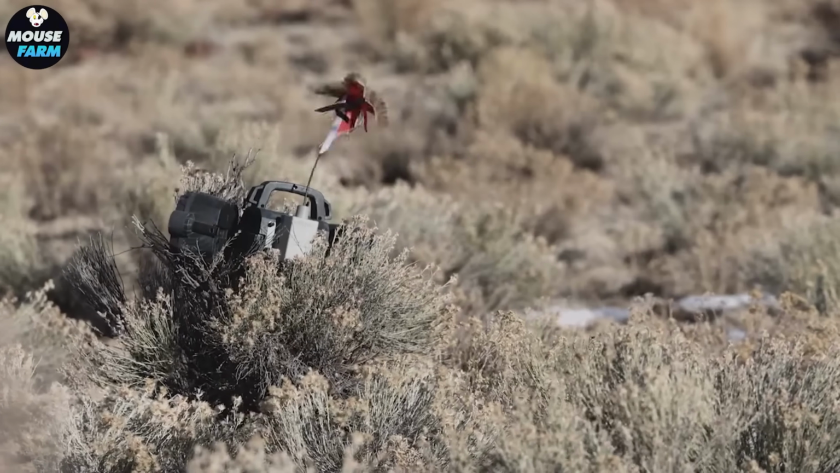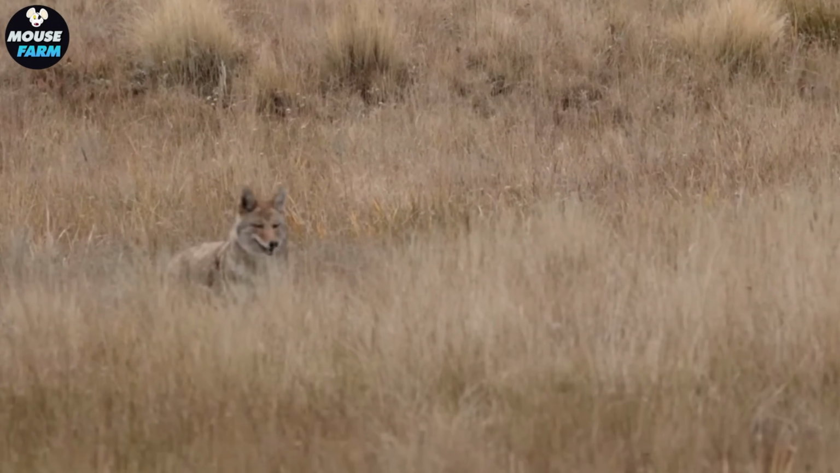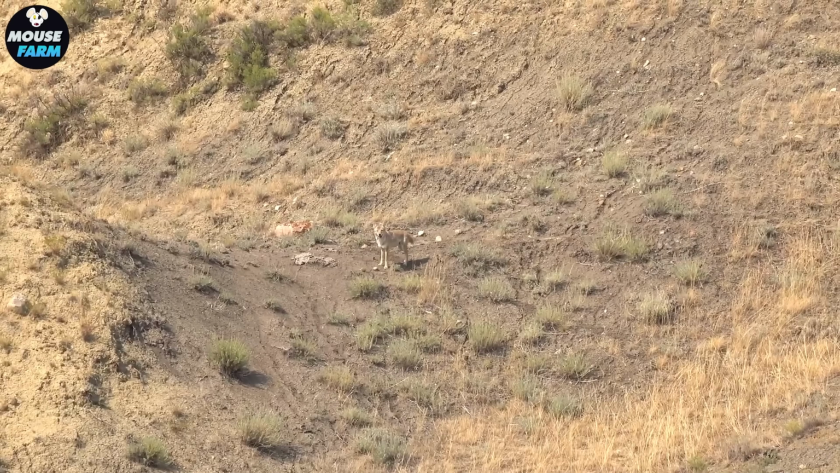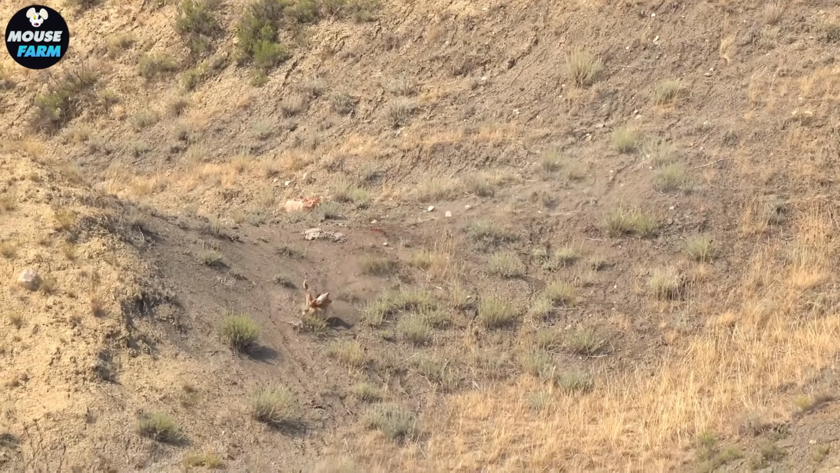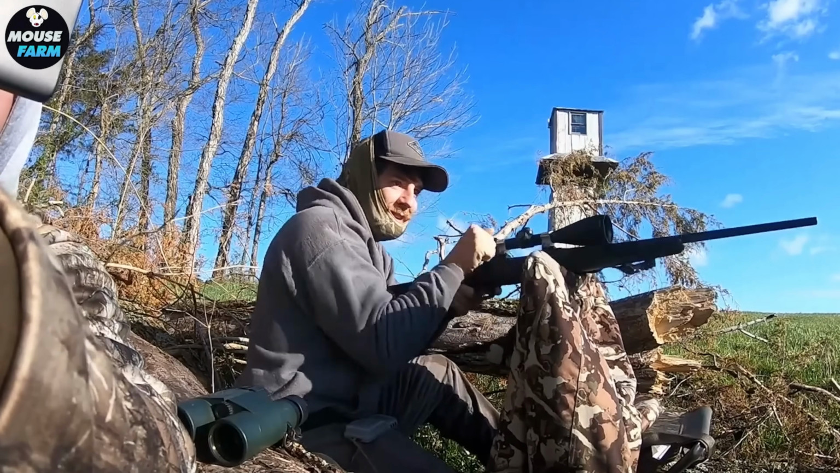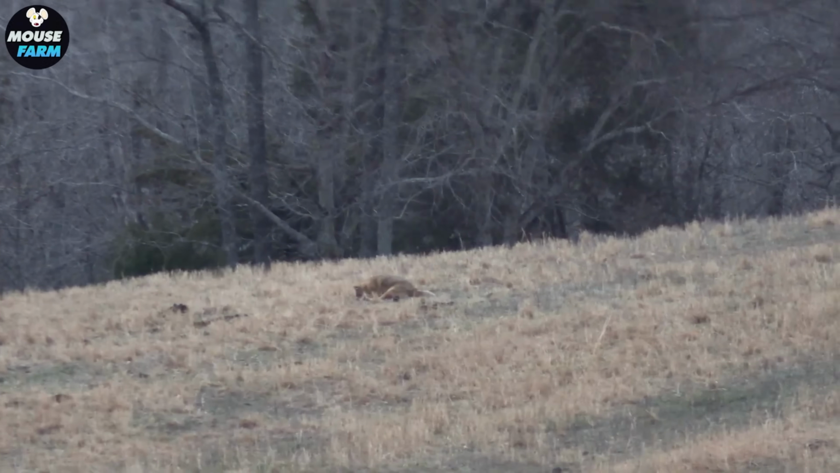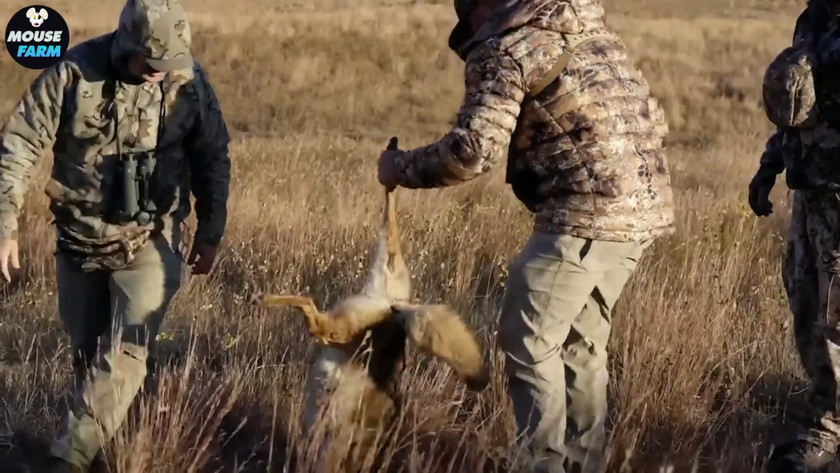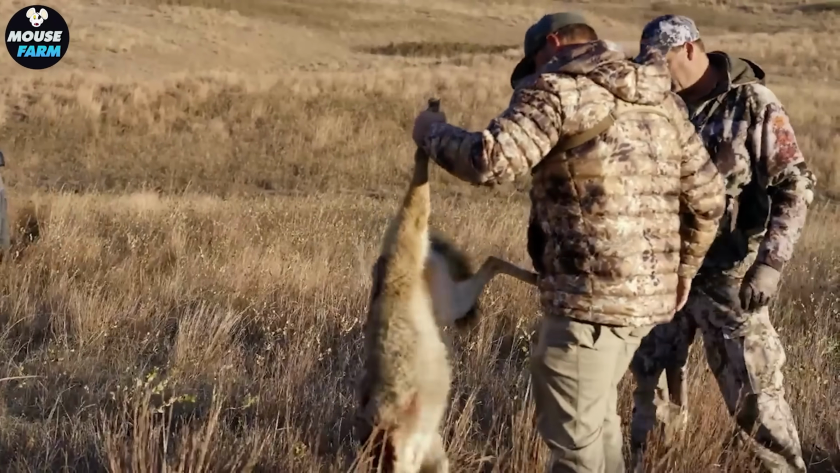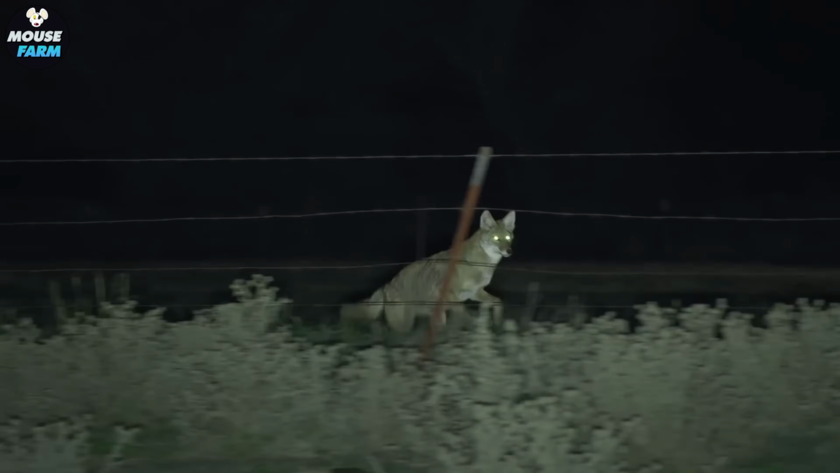These night hunts also reduce the disruption to people's activities during the day. However, hunters must obtain a special night hunting permit and comply with local wildlife regulations.